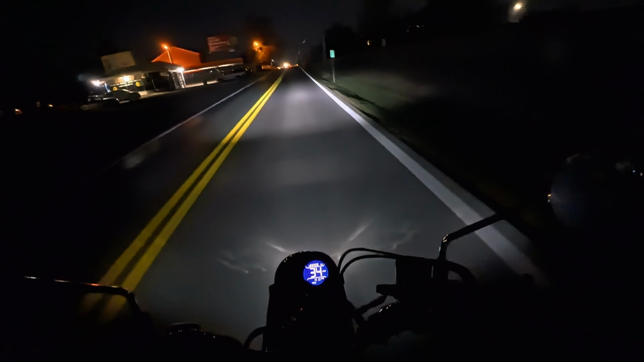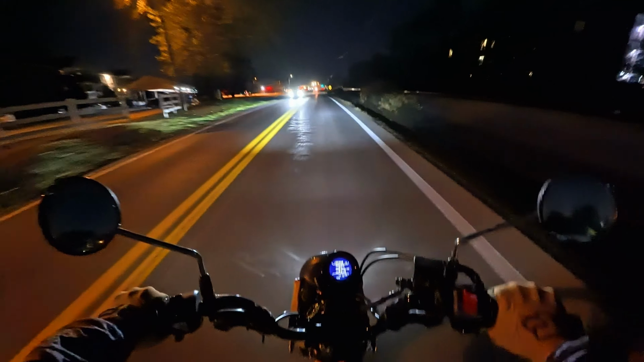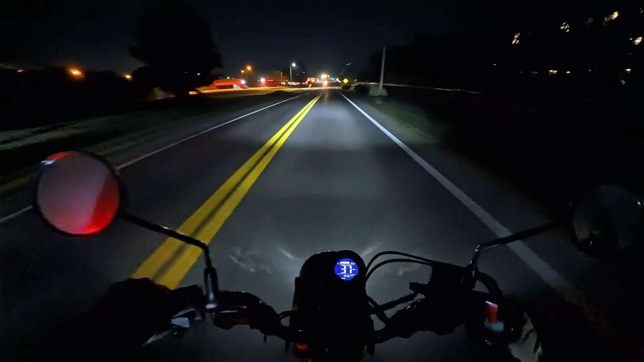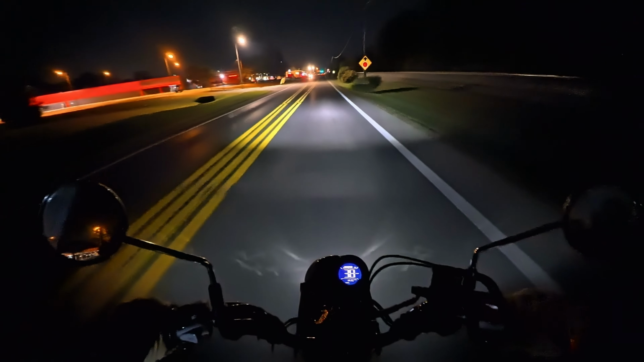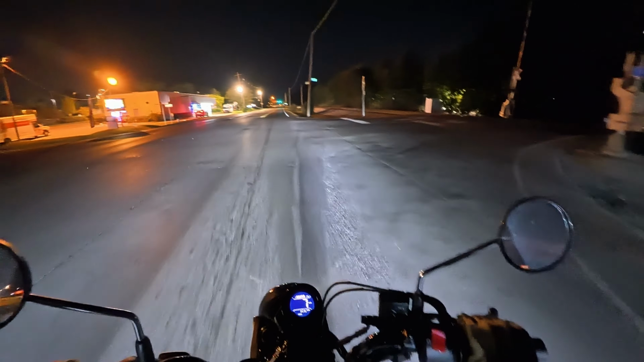I'm taking the Honda Trail 125 out for a ride at night in Louisville, Kentucky. I'm recording the video with the Insta360 Go Ultra. I have a DJI Mic 3 transmitter inside my helmet that I'm using to record the audio to its internal storage, and then I just sync it up during editing.